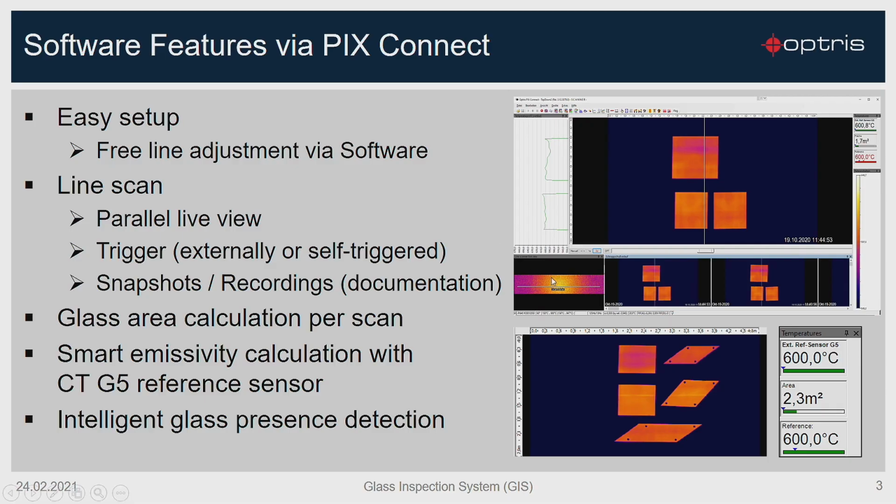On the left side at the bottom you can see the live image of the line scan process. So here you can see the scan line, and there's also no need to go into the configuration menu because you can move the scan line direct here in the image.